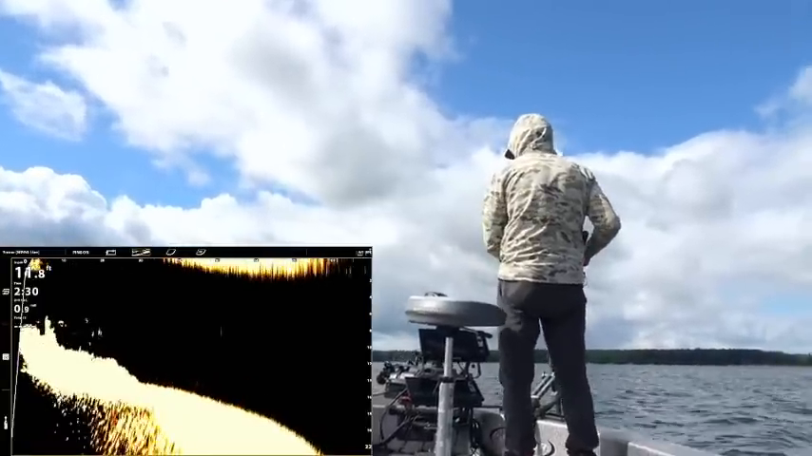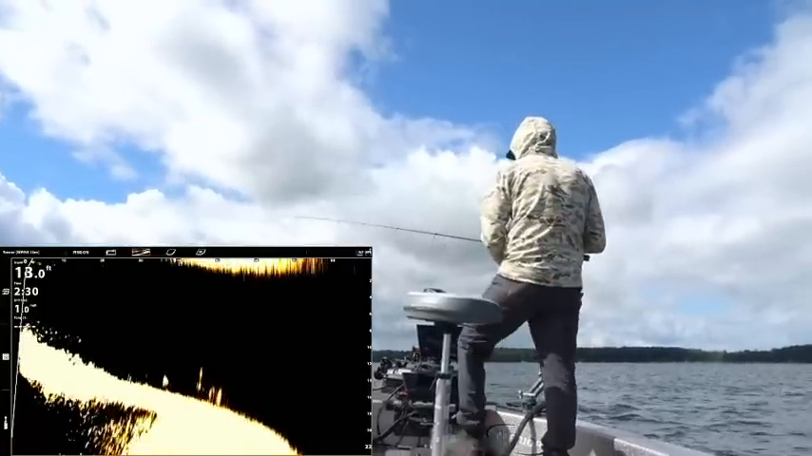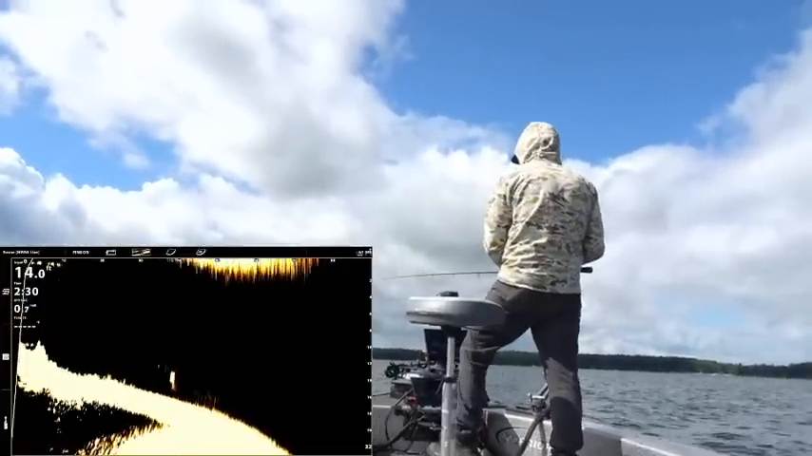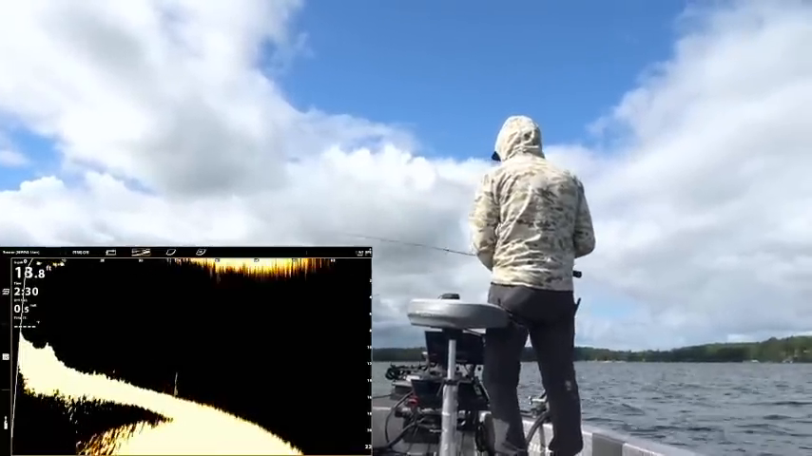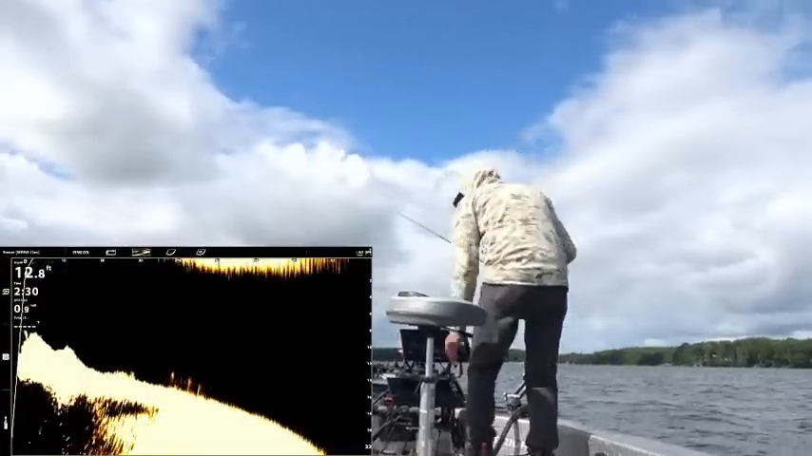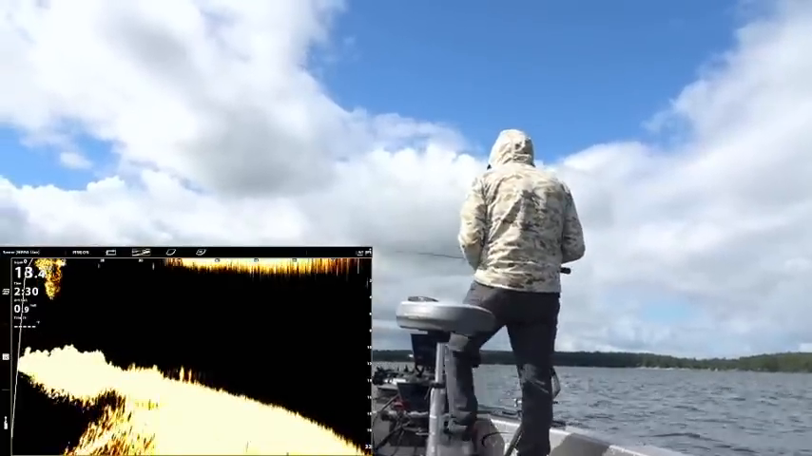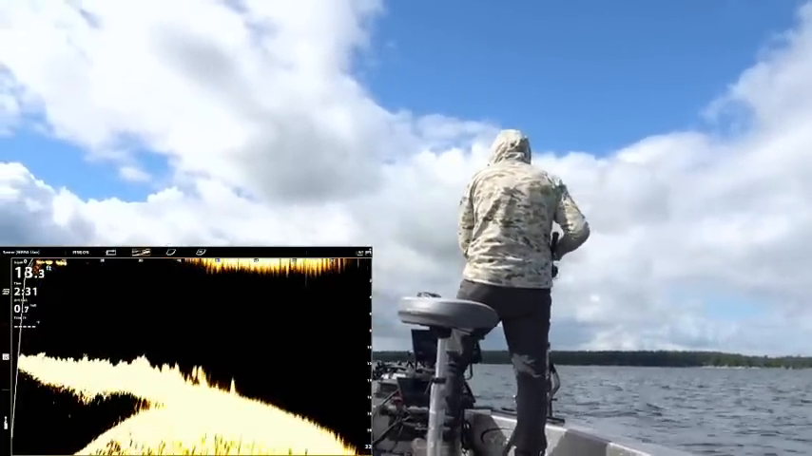A little short on the cast. Yeah, those are just roamy crappies, dude. We should have done a crappie live stream, huh?